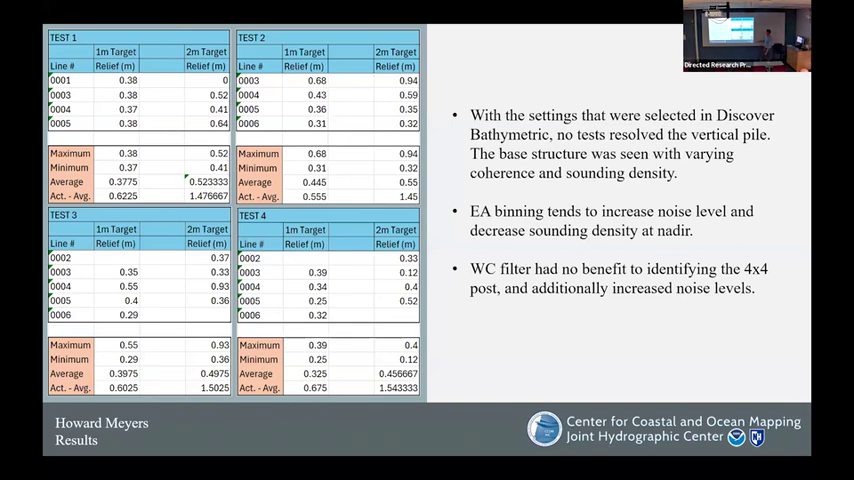This is just showing here on the left a summary of all the data. But what I'm going to make a note of here is that with the settings that we had selected within Discover software, no tests were really able to resolve that vertical pile. The equal angle binning tends to increase the noise level and decrease the soundings density at nadir, and the water column filter essentially had no benefit to detecting the pile.